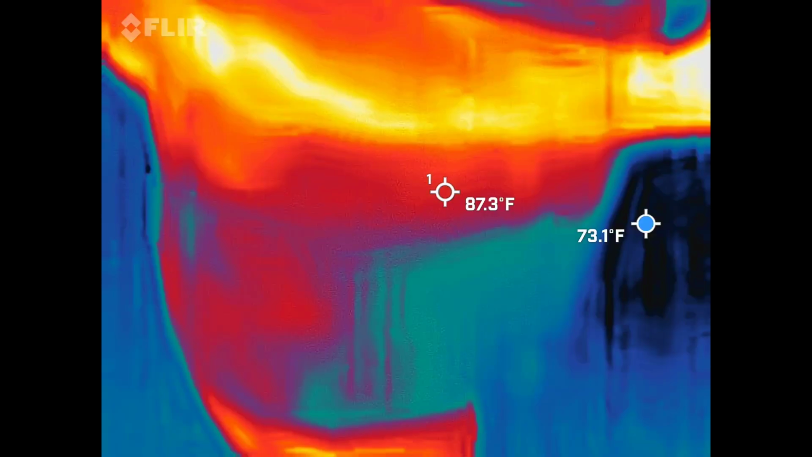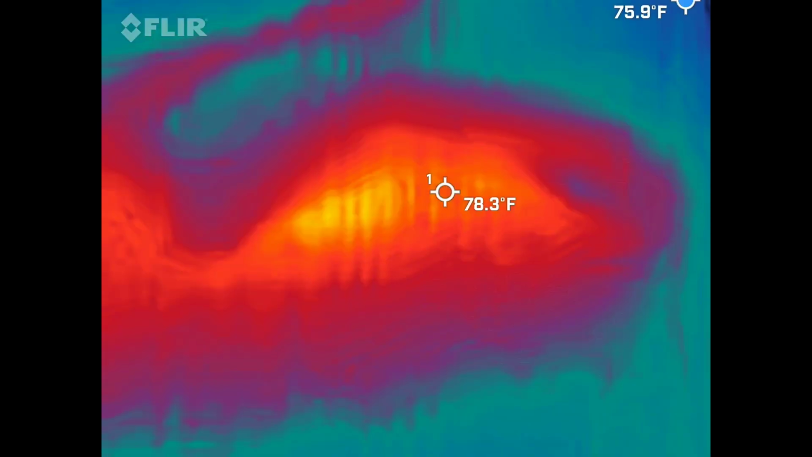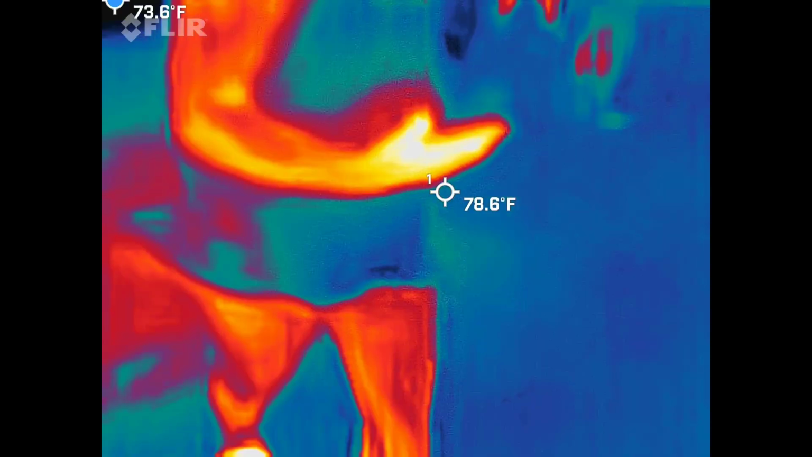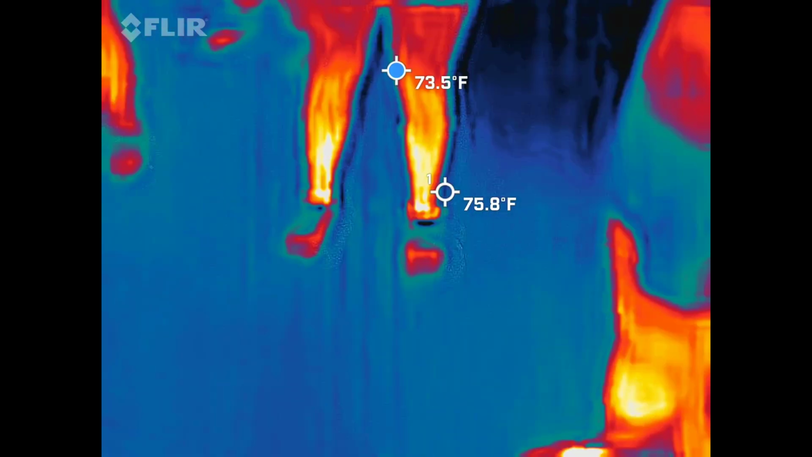I'm just following you to see if any demons are within you. Nope, you're good. You passed. There was a song that started playing, but I couldn't make anything out of it. Okay. Right when I turned that corner.